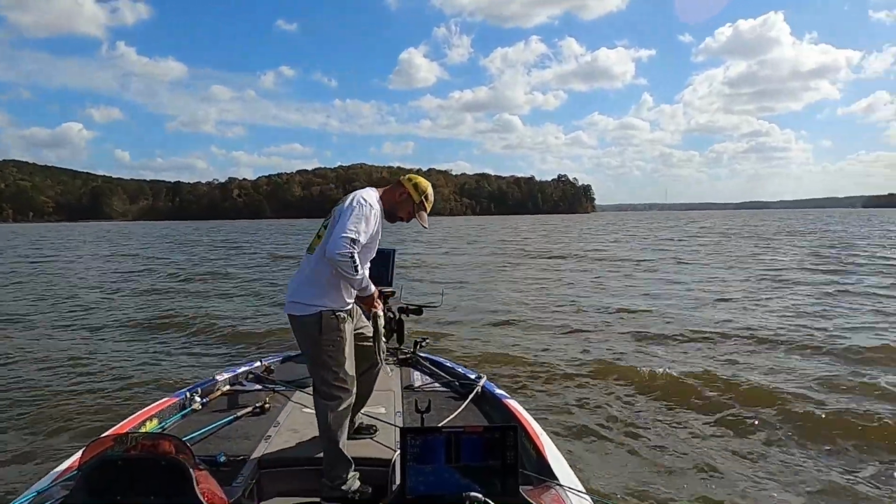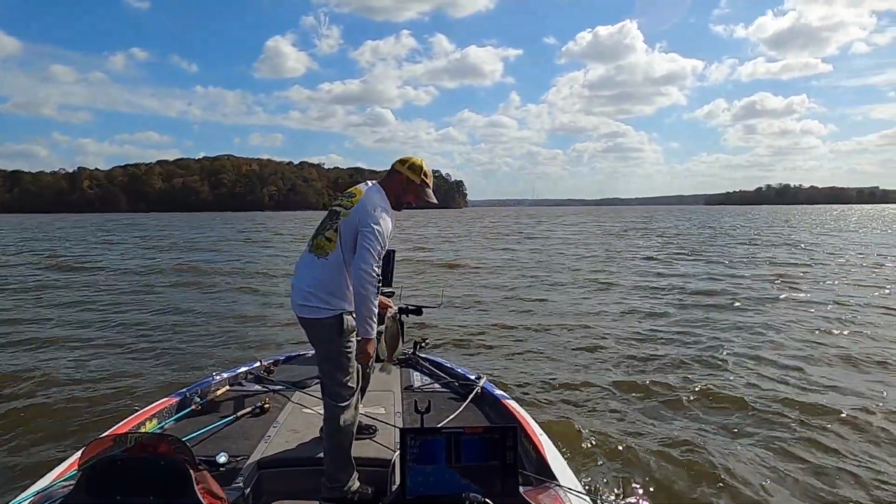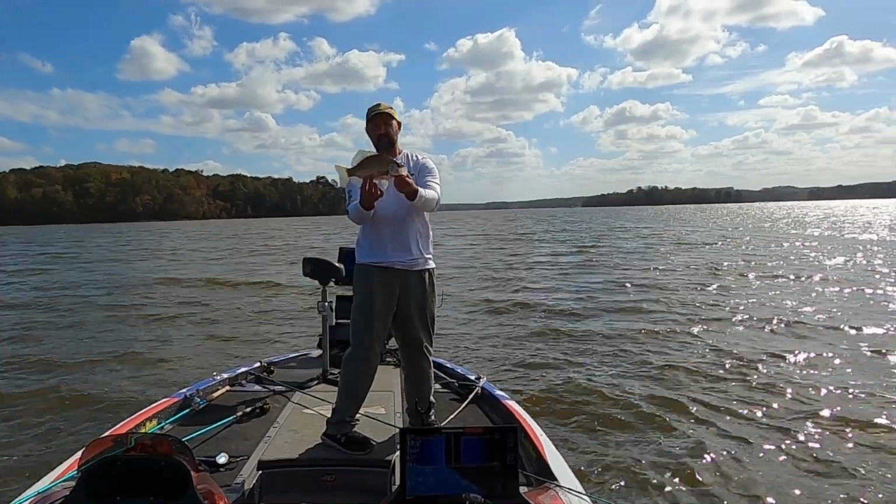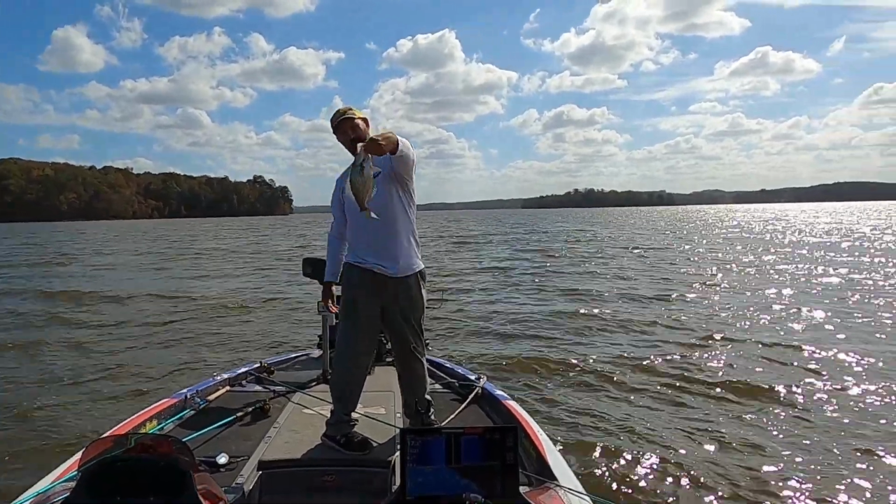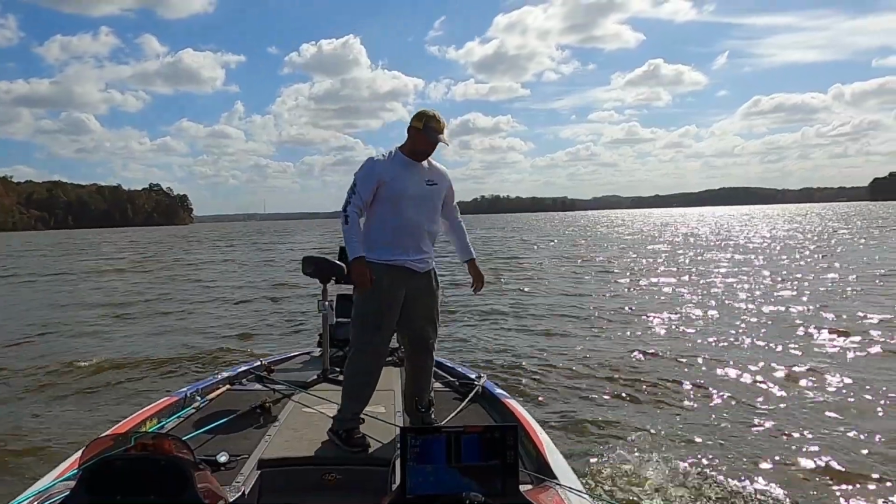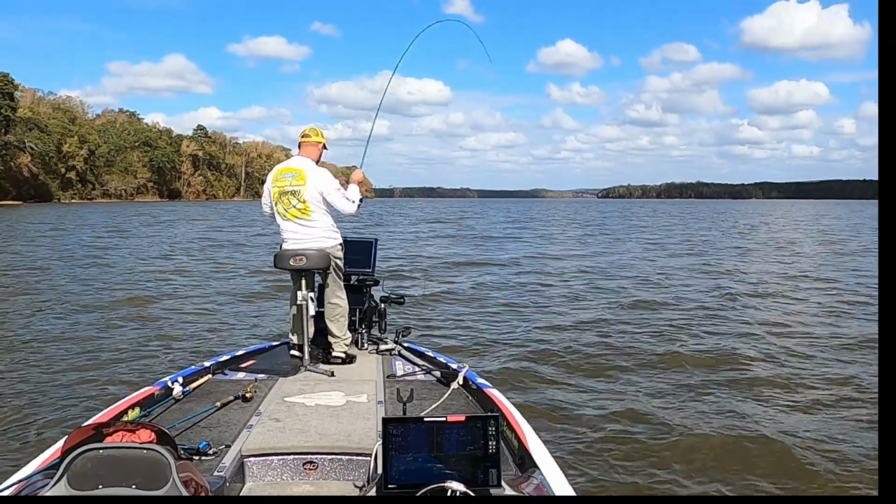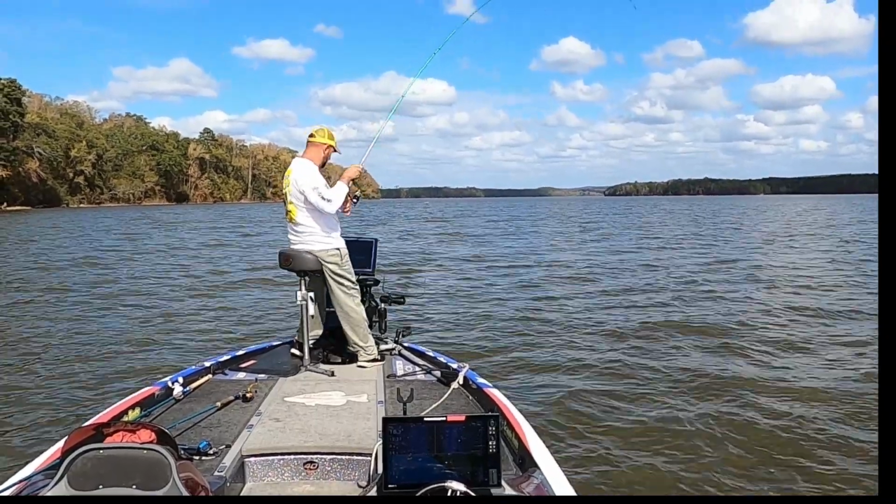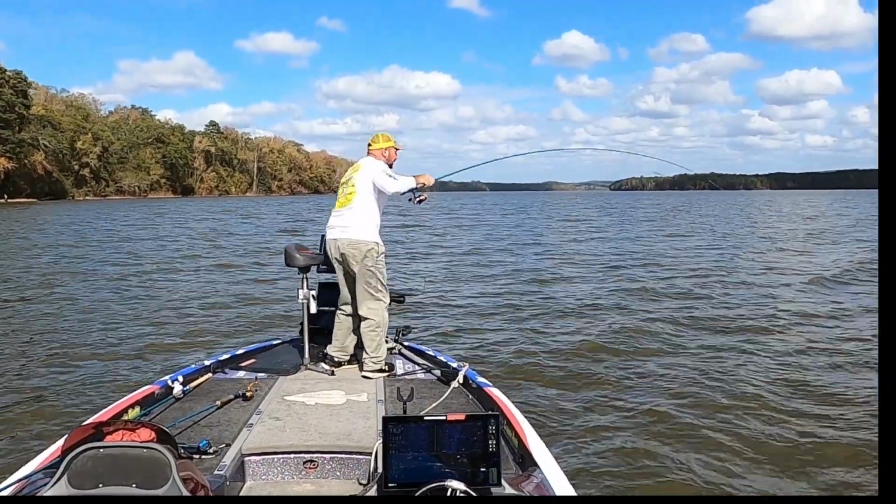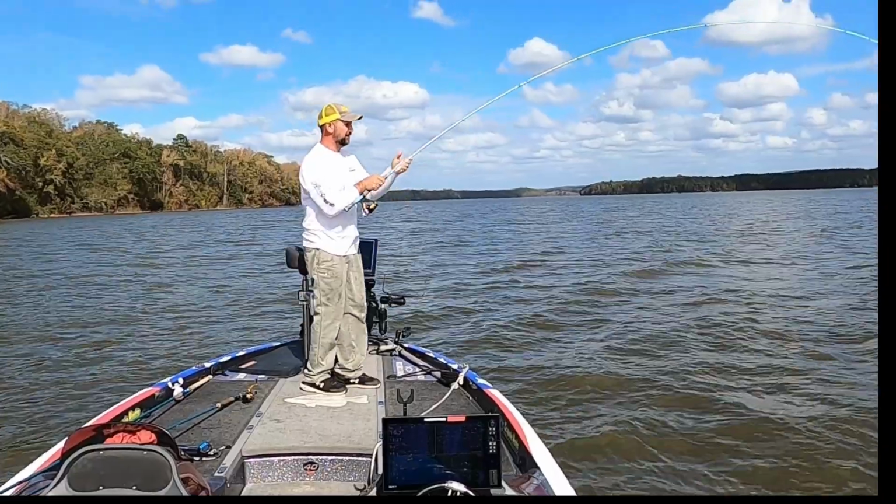Y'all something. I've had some good days crappie fishing. This one right here is definitely, I mean, look at that fish. Just fighting today out here too. Boy, it is fun. But they don't just ease up to it, they just, bam!